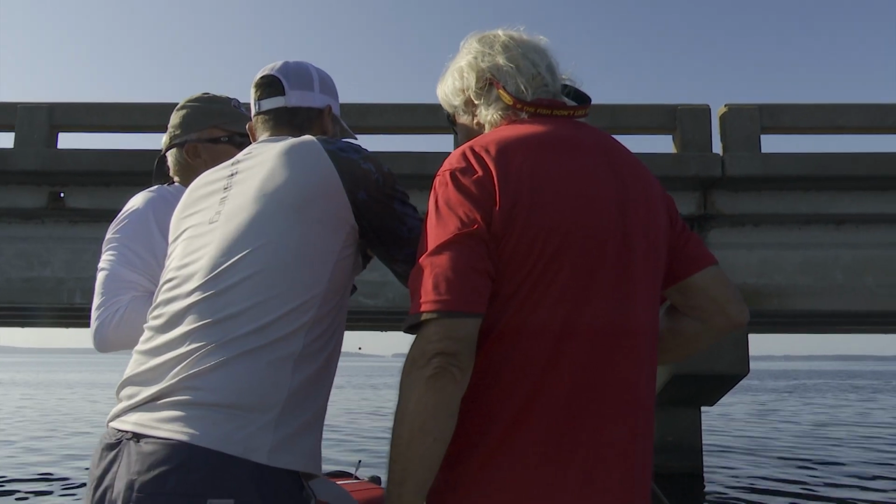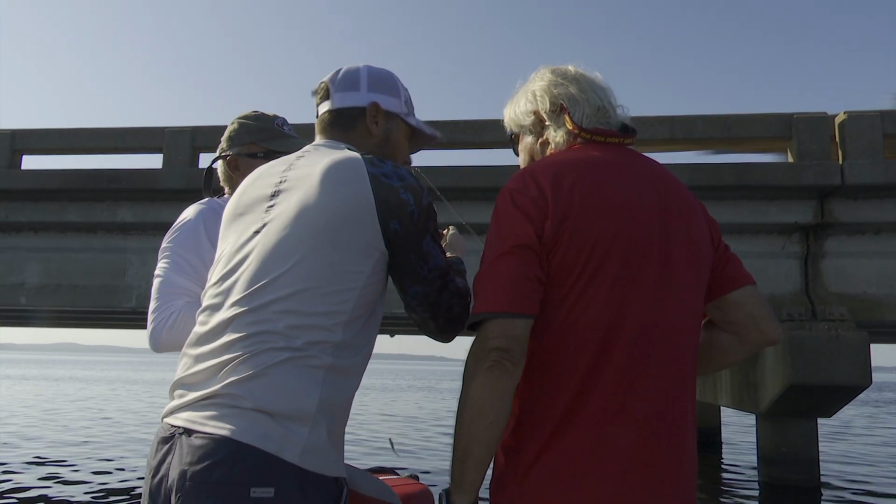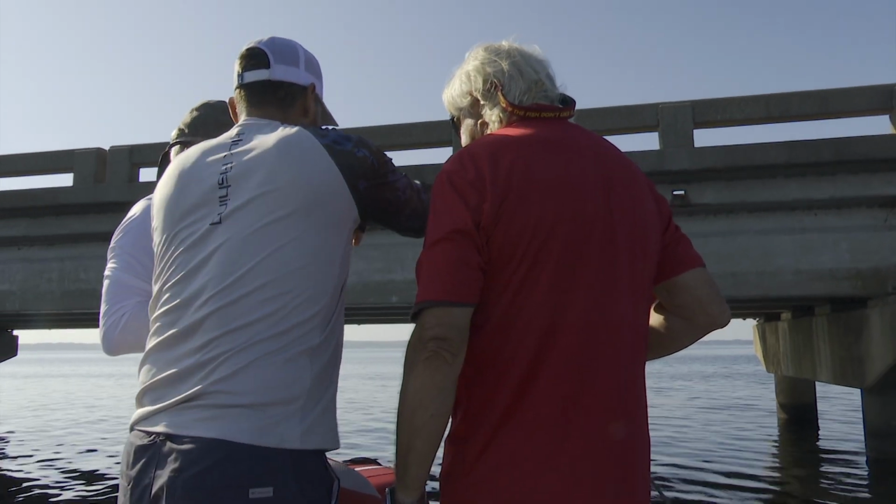All right, let's see. We're almost there, boys. Did he thump it? Yeah, he hit it good. That jig, you feel that jig hit inside his mouth. He had sucked it down. Hit the roof of his mouth.